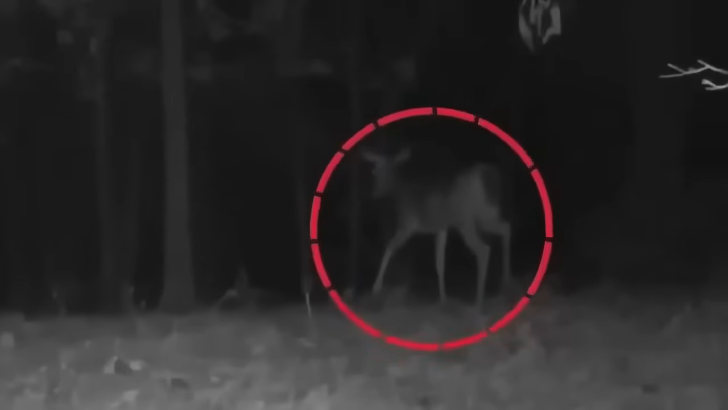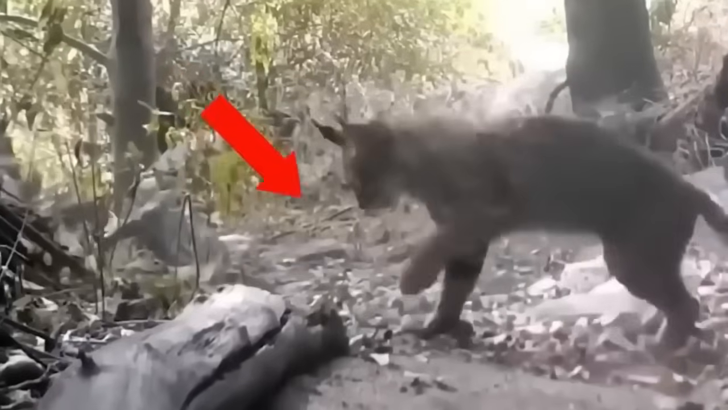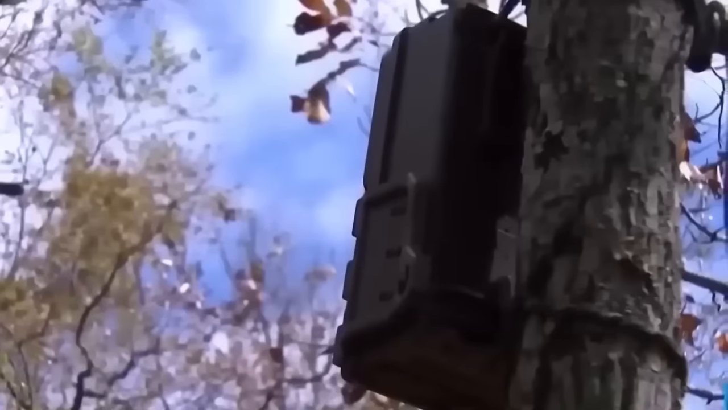The mighty predator, despite being smaller than its prey, displayed its hunting prowess. With a swift leap and a lethal bite to the neck, the doe met a tragic end. Nature's relentless cycle played out before the trail camera, capturing the stark reality of survival in the wild.